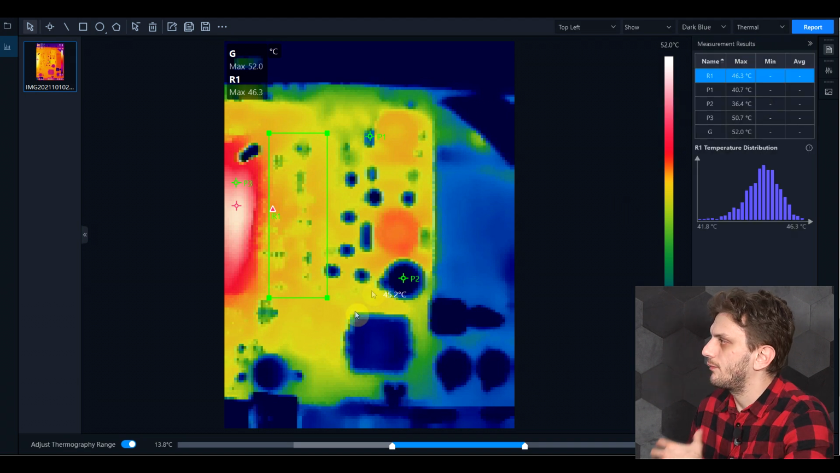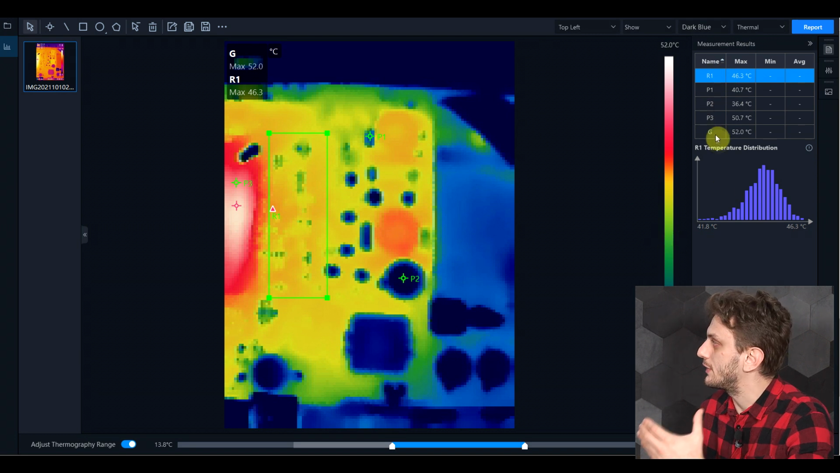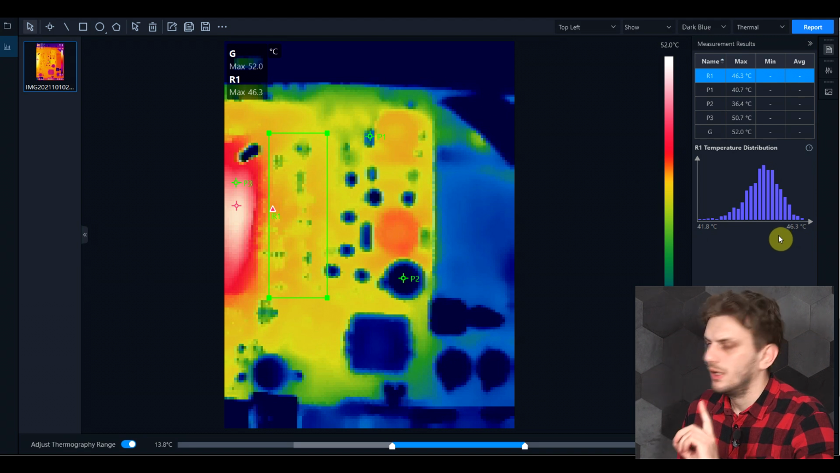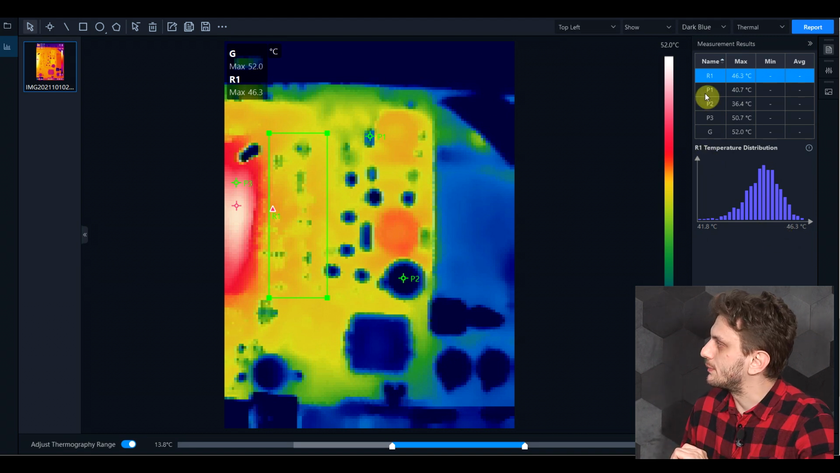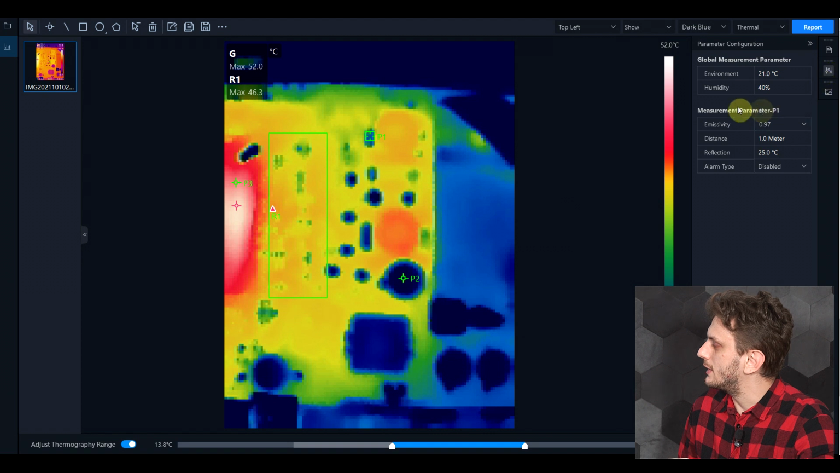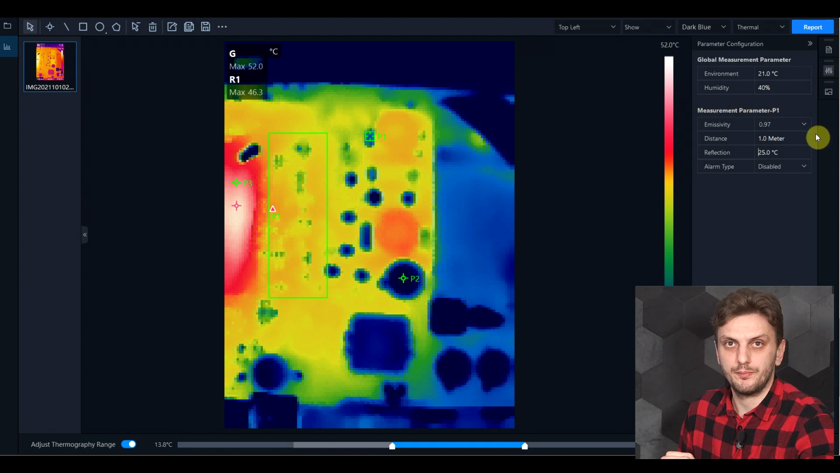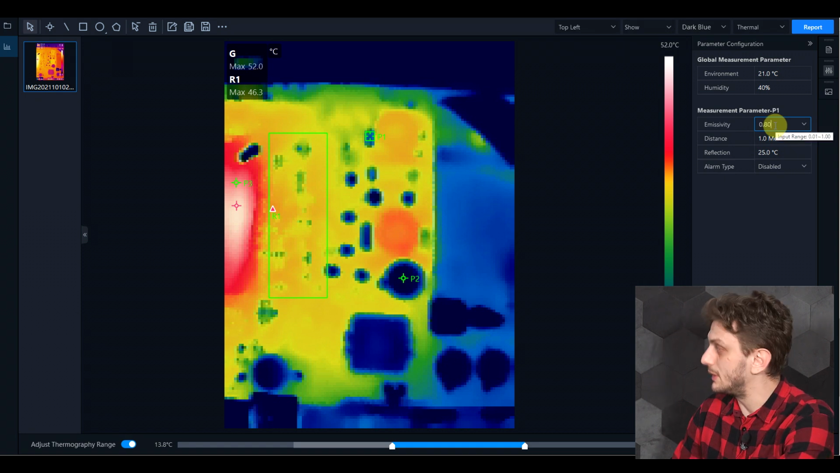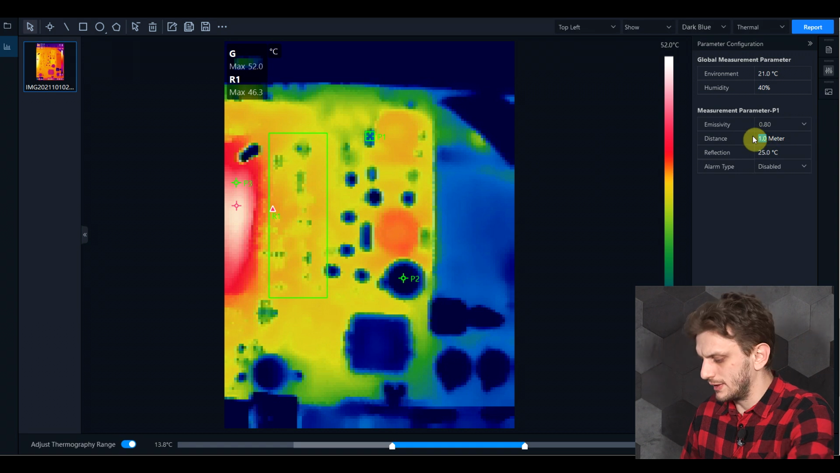And now, normally, with this sort of software, you would be getting your various measurement points, and the minimum, maximum, maybe the average area over them. For example, for this rectangle, we get our temperature distribution, and we'll see exactly what the minimum, maximum, and average temperature is. But one of the really nice things about this particular software is that we can select the various measurement points, and we can edit the parameters for this specific point. So for example, even though the global emissivity was 97, we can say that for this specific point, we only have an emissivity of 0.8. And well, everything else should be the same.